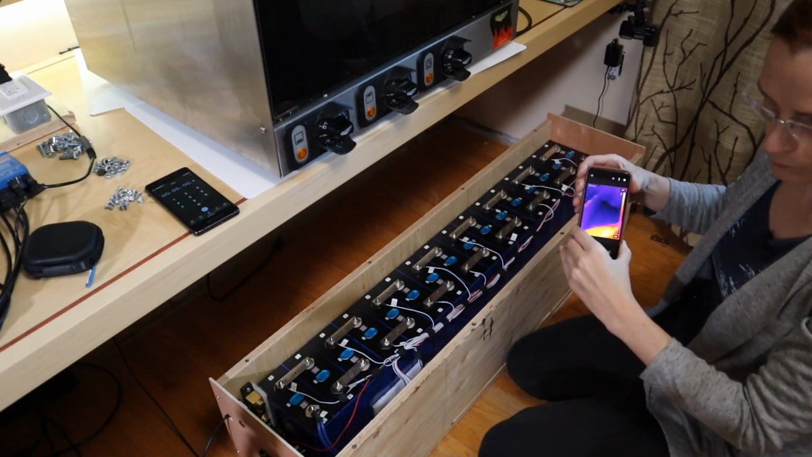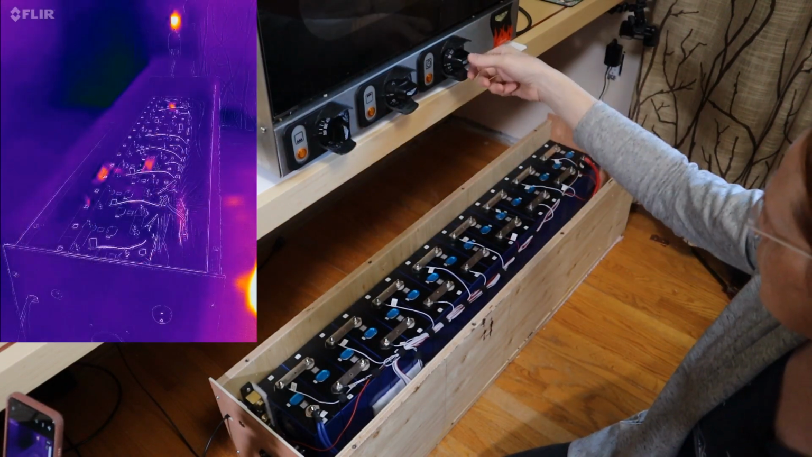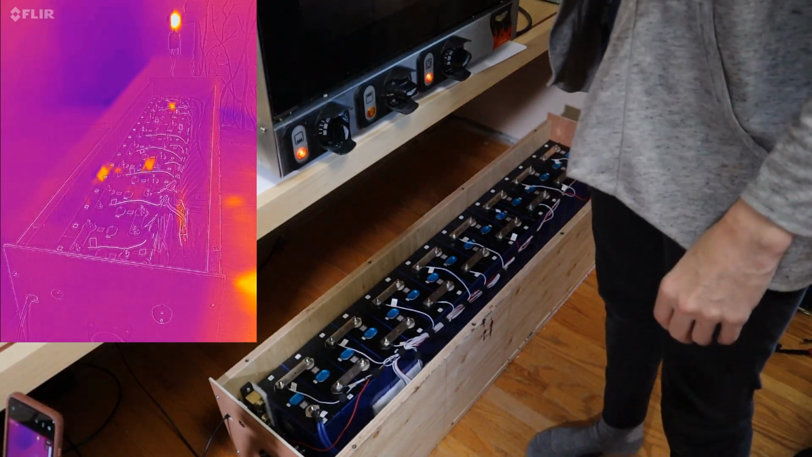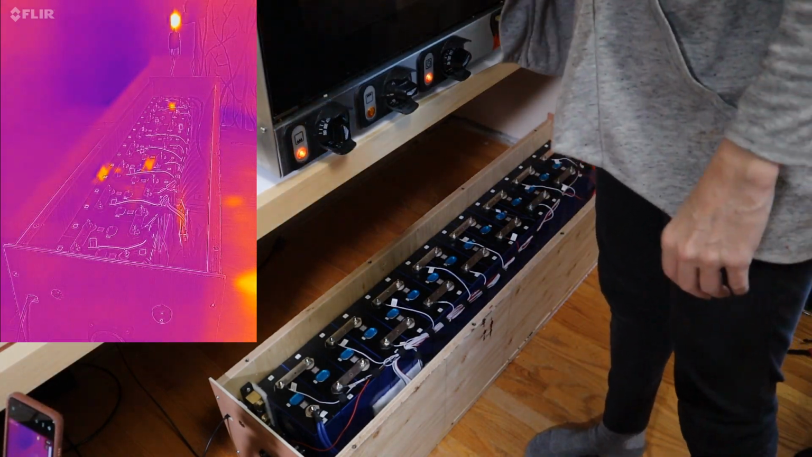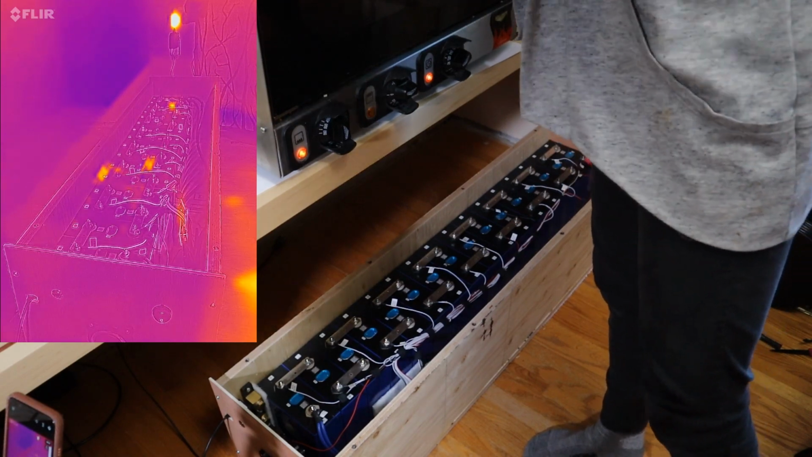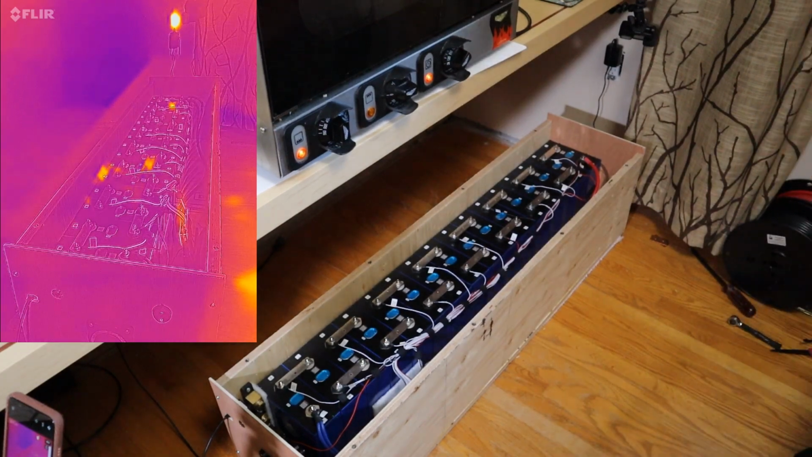Okay, let's get going. 550 degrees, set this to on, come up here, set the power. All right, here we go.